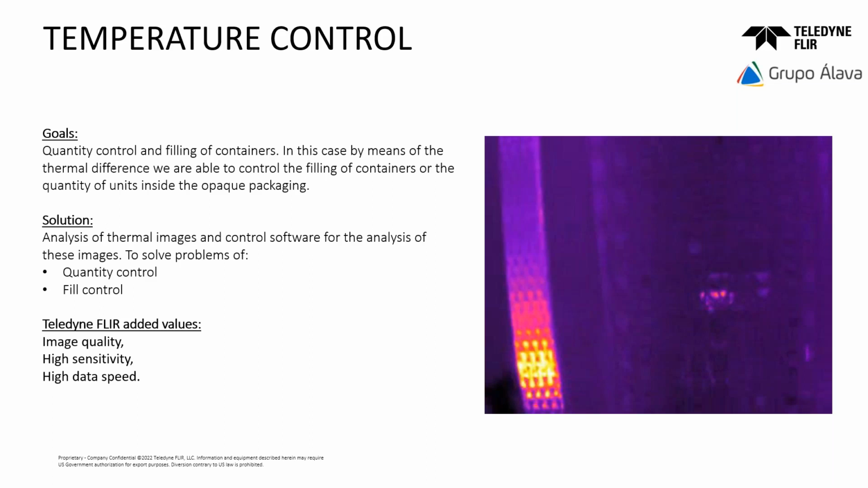In this case, the most important things that we can try to find in a camera to help our customers, first of all, is the quality of the imaging. You need a high imaging quality, a good sensor, and of course that sensor has to have high sensitivity to see this kind of effect.